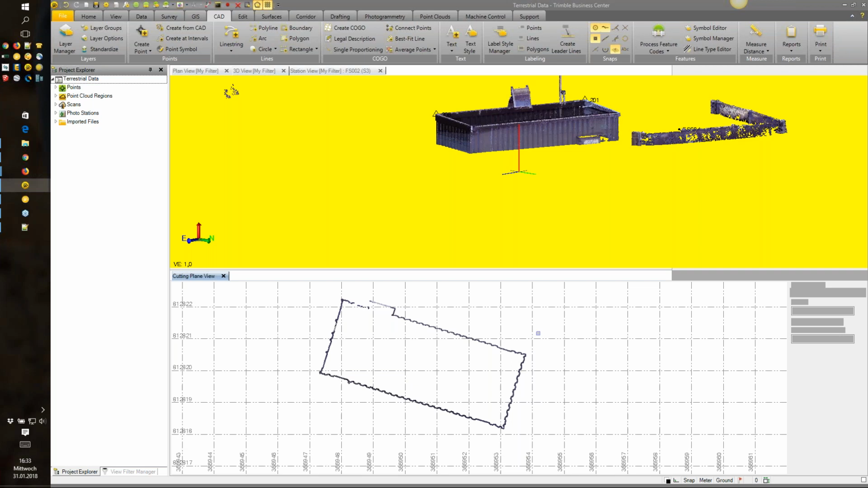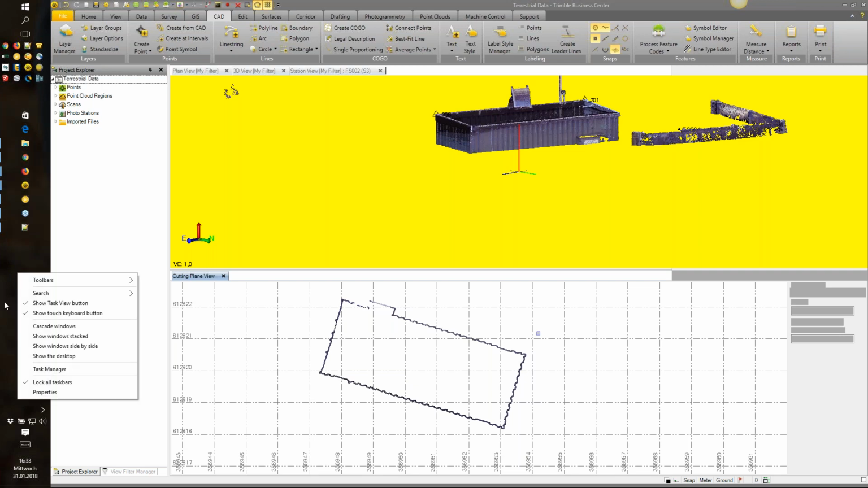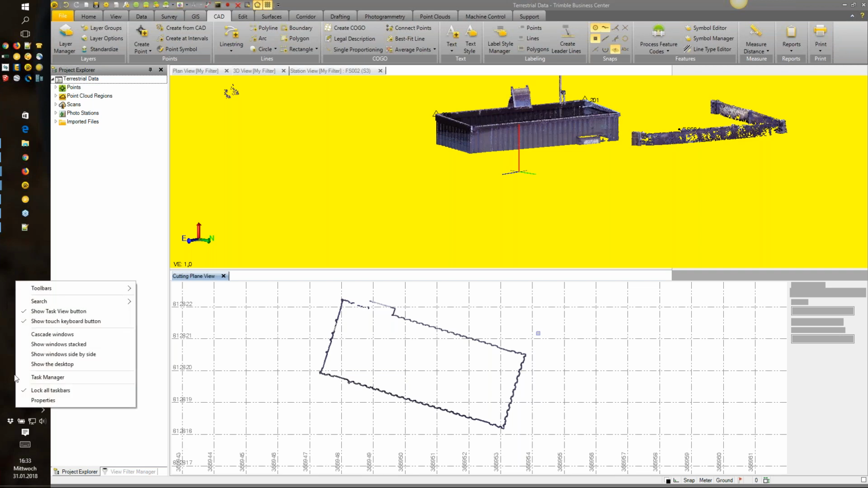Hopefully. It's not opening. That's bad. Probably I need to restart TBC. I'm sorry for that.